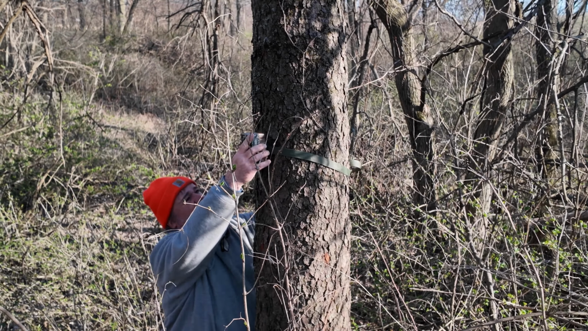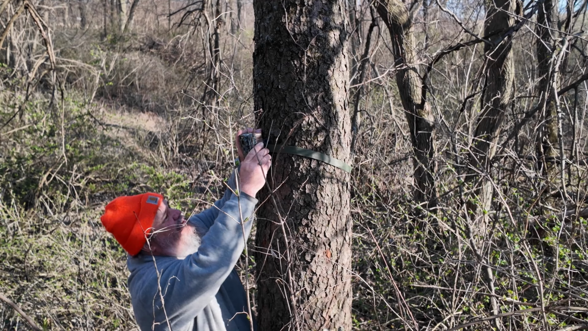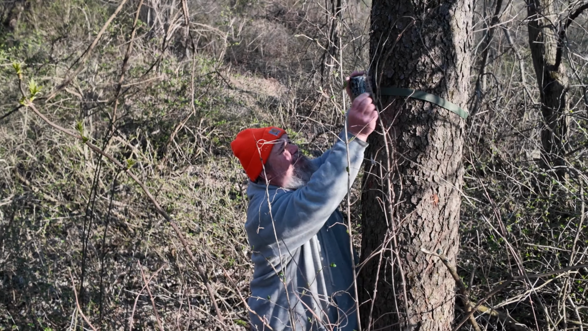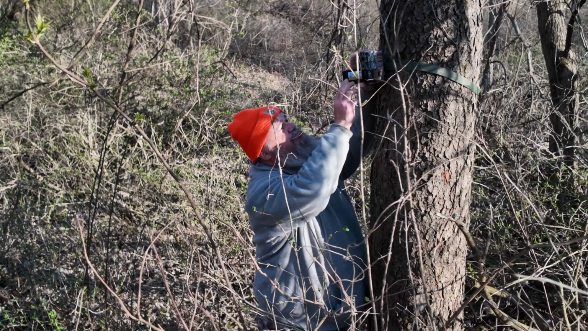This is pretty high for one of my trail cams. I'm just guessing. So what we're going to have to do, now I can do this with a detector on the camera. I've been doing this a different way because I get better results from it. I actually see what I'm getting.